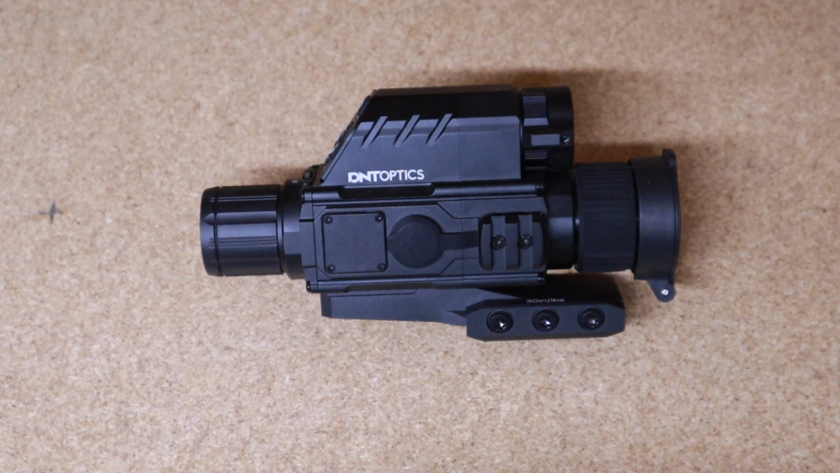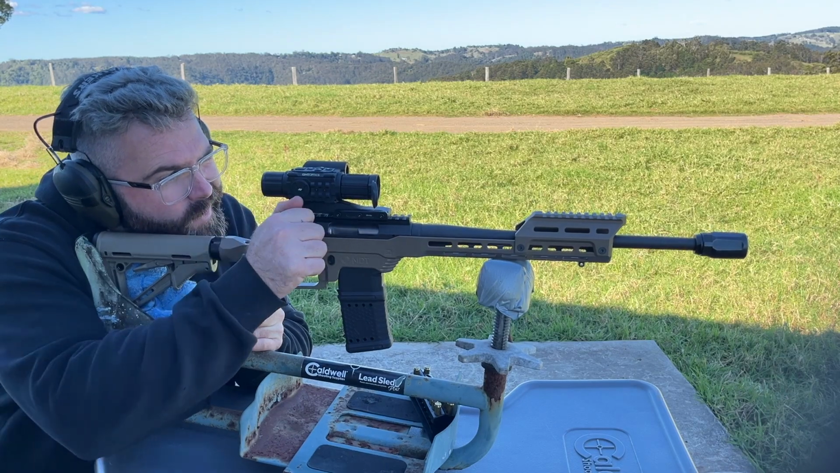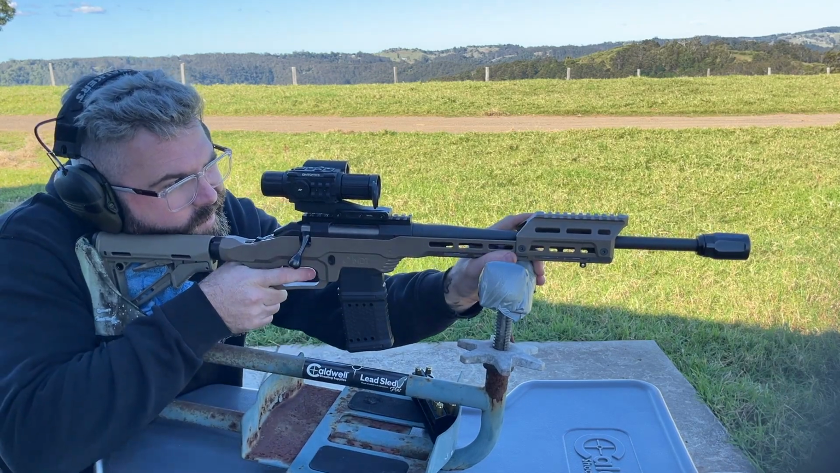Now, if you put this next to a Hydra, which is their other model of just standalone thermal, you'll notice the Hydra is a hell of a lot smaller. That's because this has the added unit on top. Adds you a bit of weight, adds you a bit of flexibility. Because of the day camera, you can leave this on one gun and have it dedicated day and night. You don't have to worry about clip on, clip off, QD mounts, whether it's going to retain zero, etc., etc. You've got it all in one.